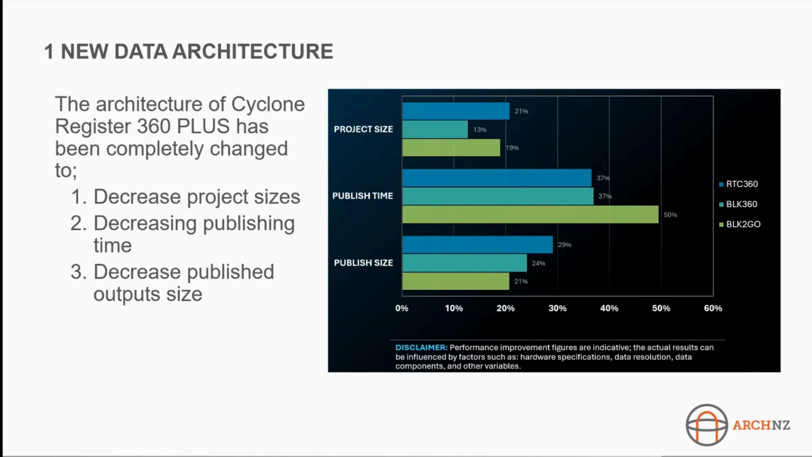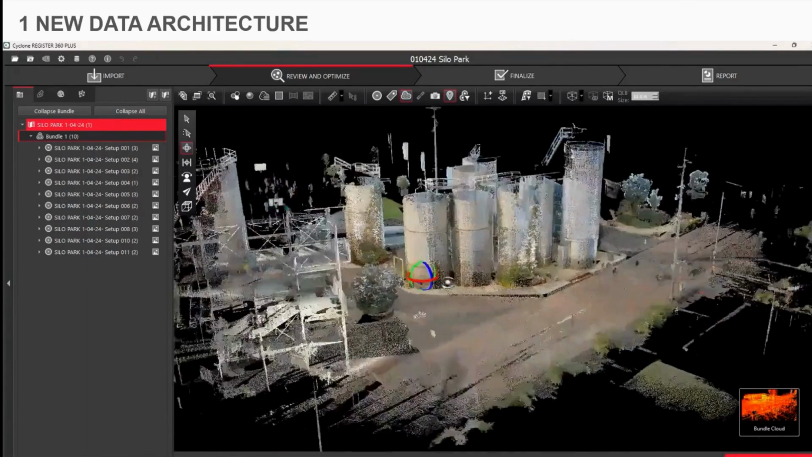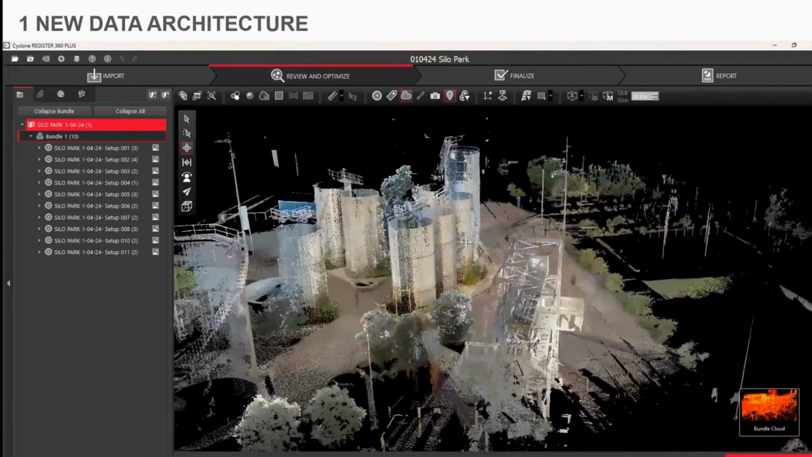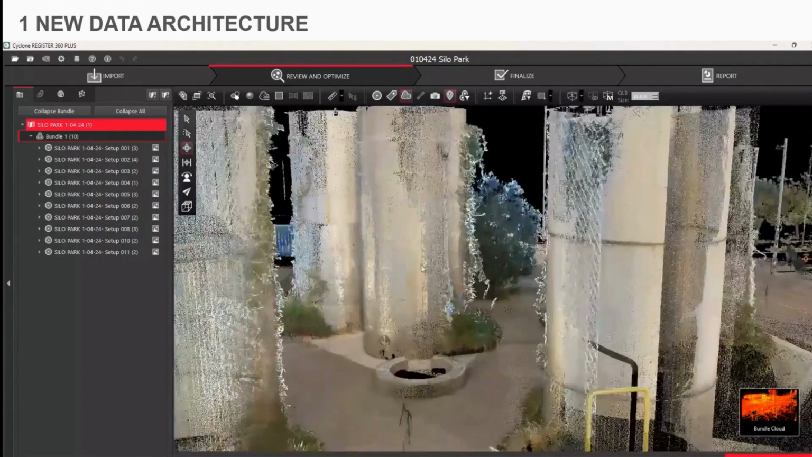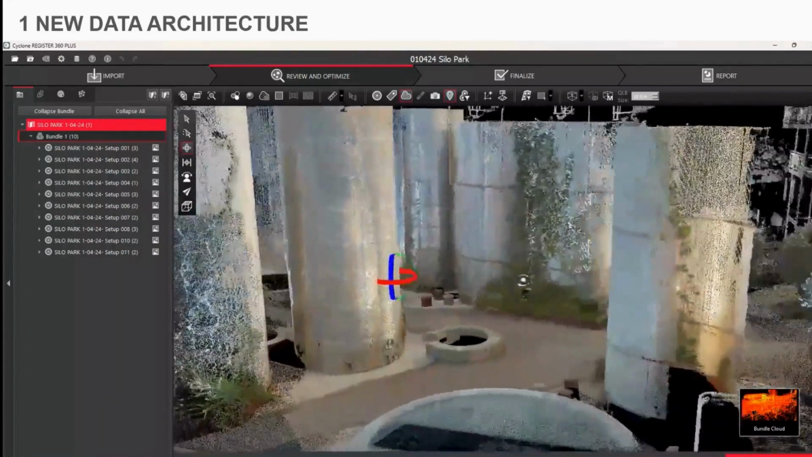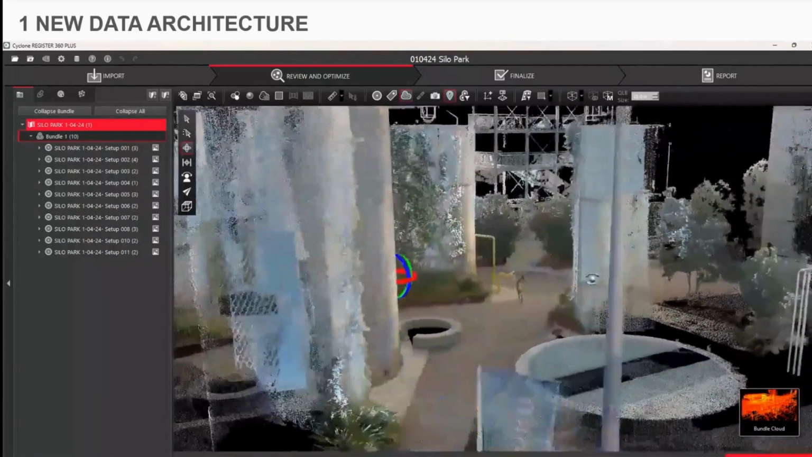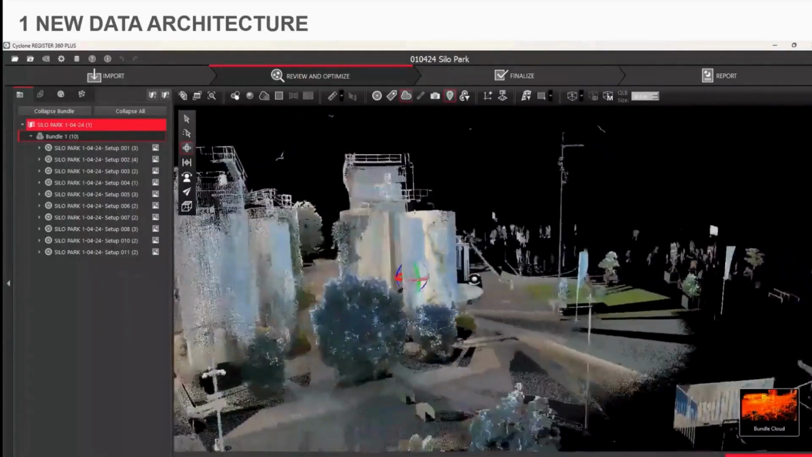Another change that has come with this is that the rendering engine for Register 360 has completely changed. It's made the points a lot brighter and more visual, so you can more easily see them. This is particularly useful in going through and doing limit boxes or true size and seeing the points there. It also made the points a lot clearer and a bit faster with the loading.